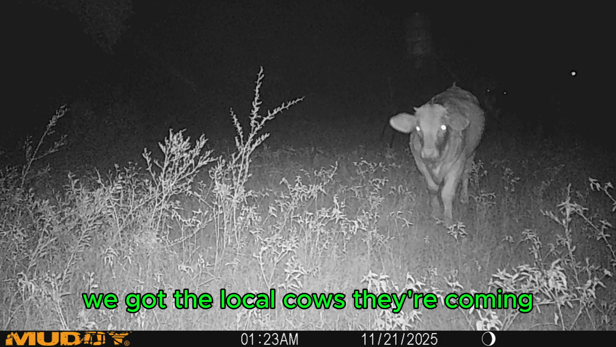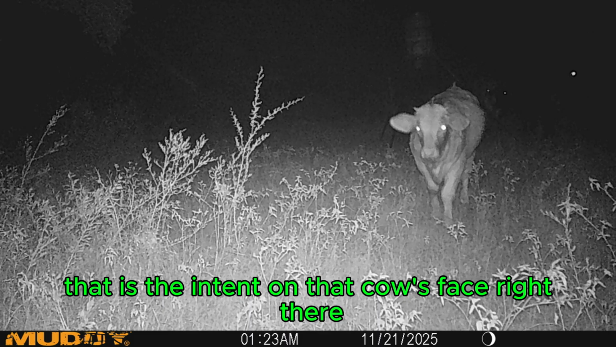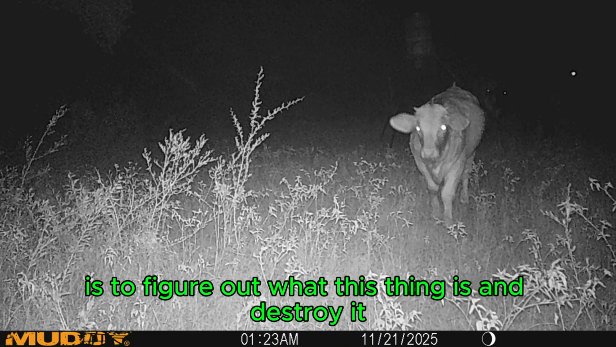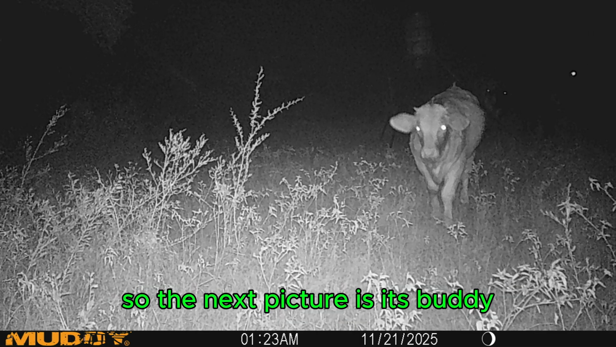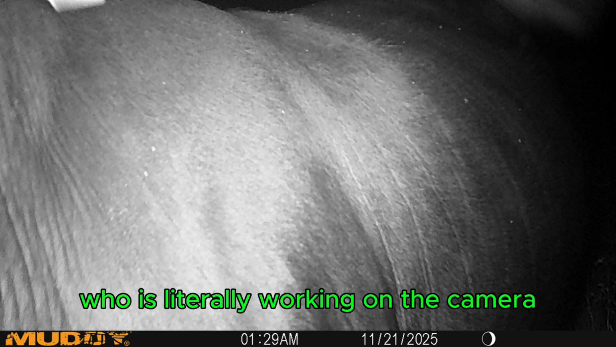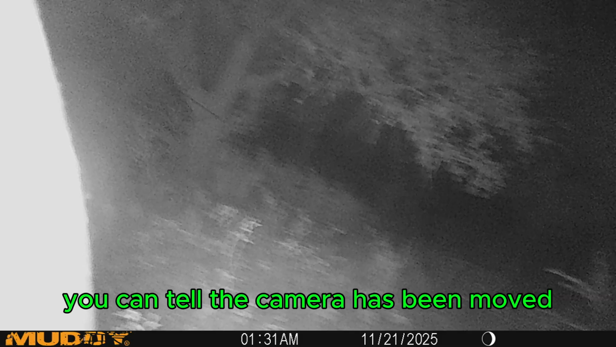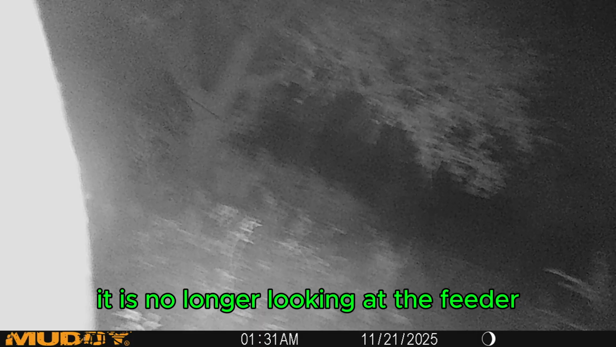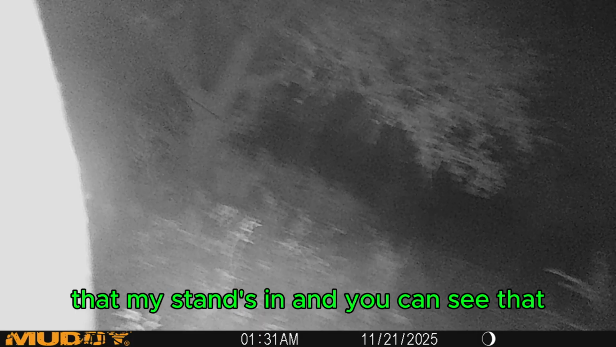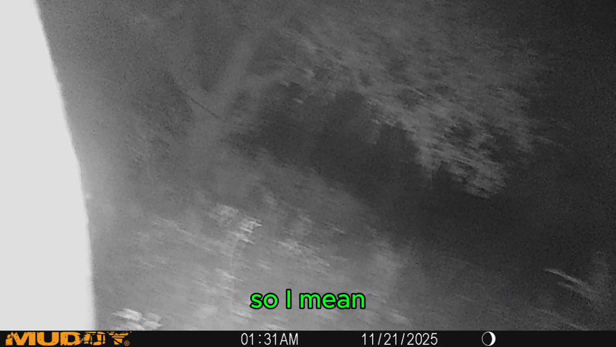And, of course, here we go. We got the local cows. They're coming to destroy my camera. That is the intent on that cow's face right there, is to figure out what this thing is and destroy it. So the next picture is its buddy, who is literally working on the camera. And in the next picture, you can tell the camera has been moved. It is no longer looking at the feeder. It is now looking at the tree that my stand's in. And you can tell that there's a cow right there on the side of it. So, I mean, they are just destructive.